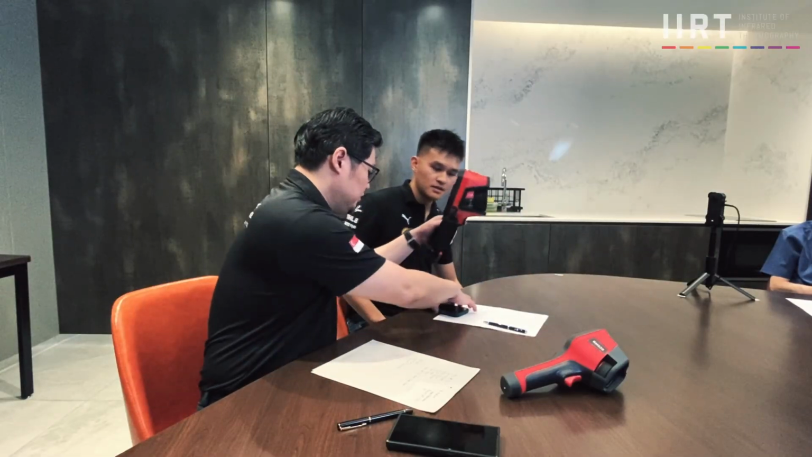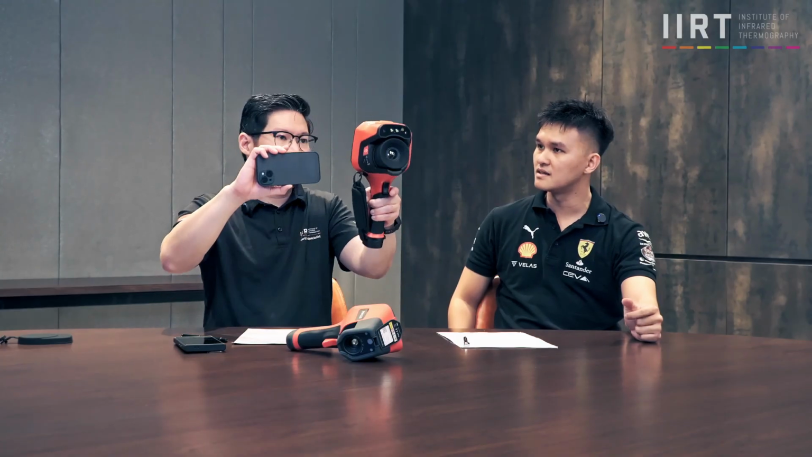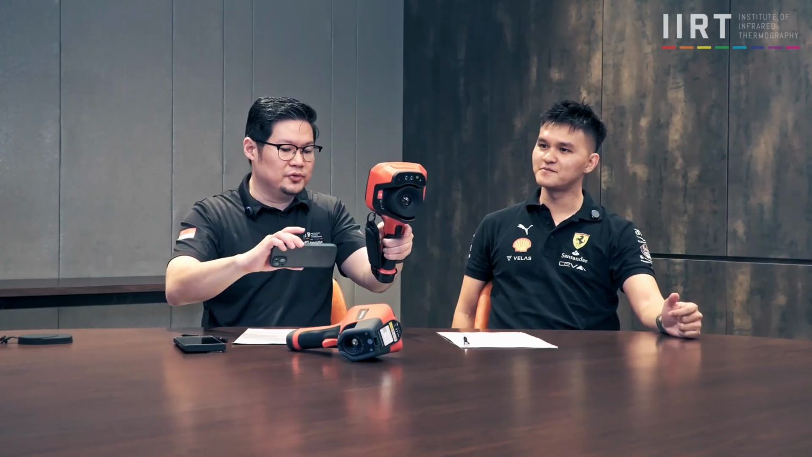Right. Okay. So if you're holding it like that, and then you have it as a display, this combination is really good, because if it's too high, this can be angled to whatever position will be useful for you. Also you can pass it to somebody, maybe your colleague or your supervisor, who is analyzing the image remotely. Exactly. So that feature is really good. I think more and more infrared cameras are having this feature, so it's a very good feature to have.